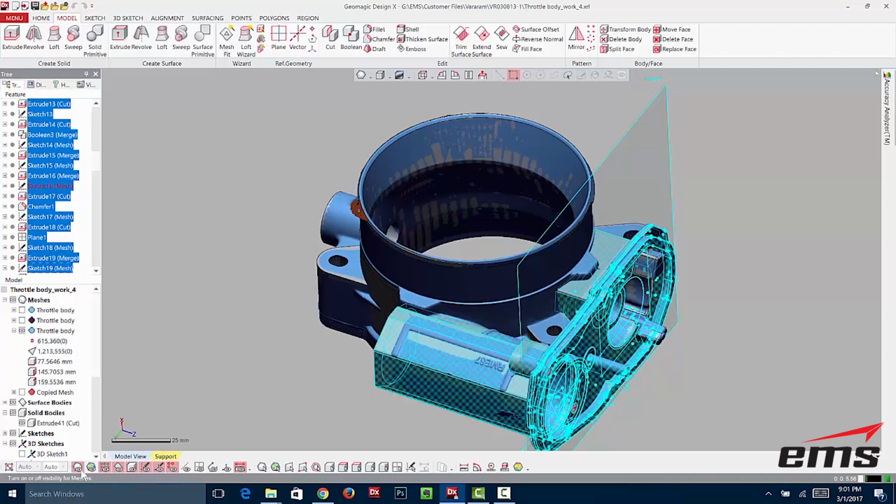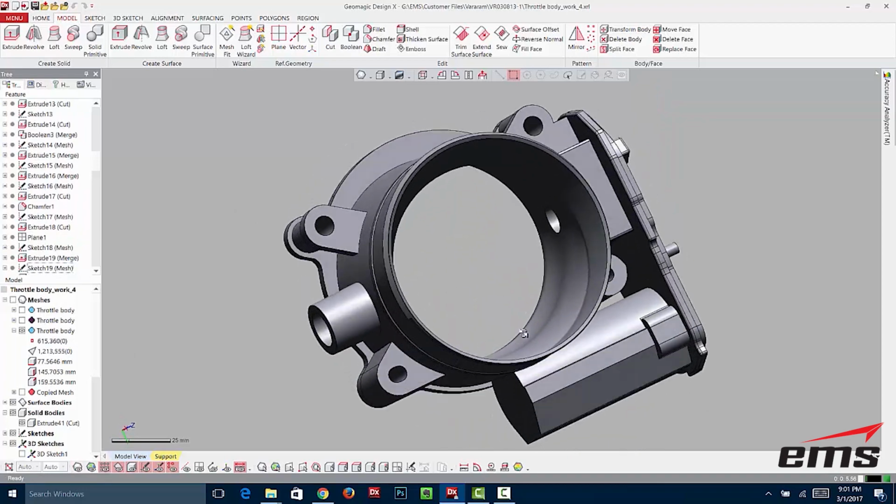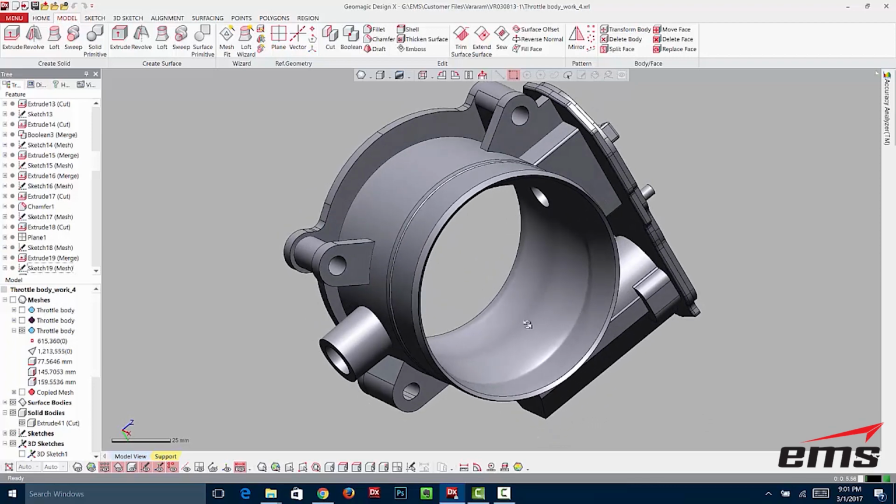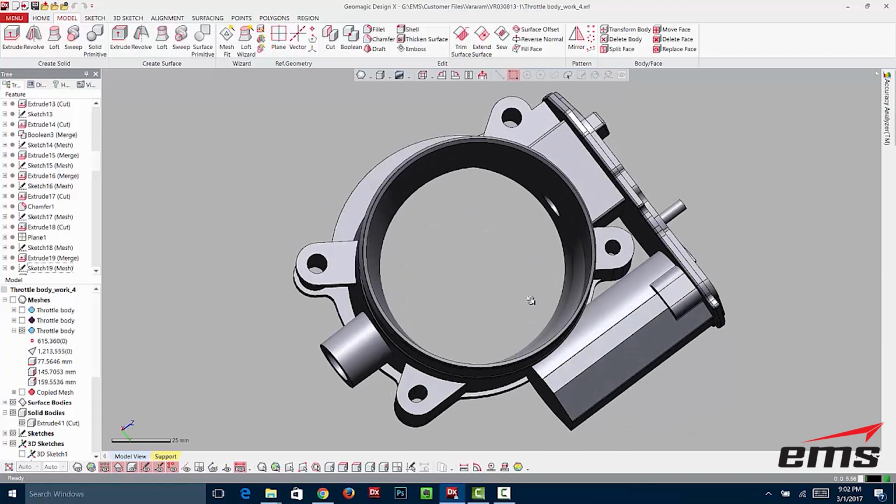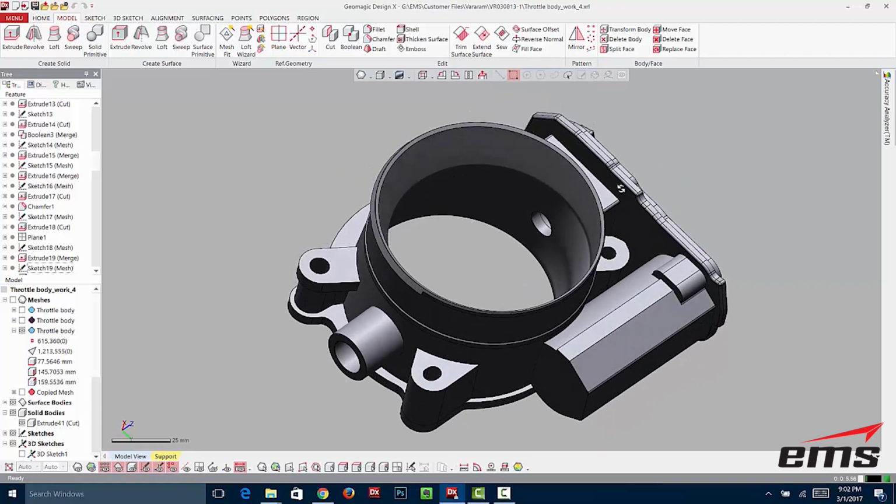And then basically what you end up with is a feature-based CAD model. And what again was key is this transition area here. Having the scan data allowed us to very accurately design this area, which would have been very difficult to do by hand.